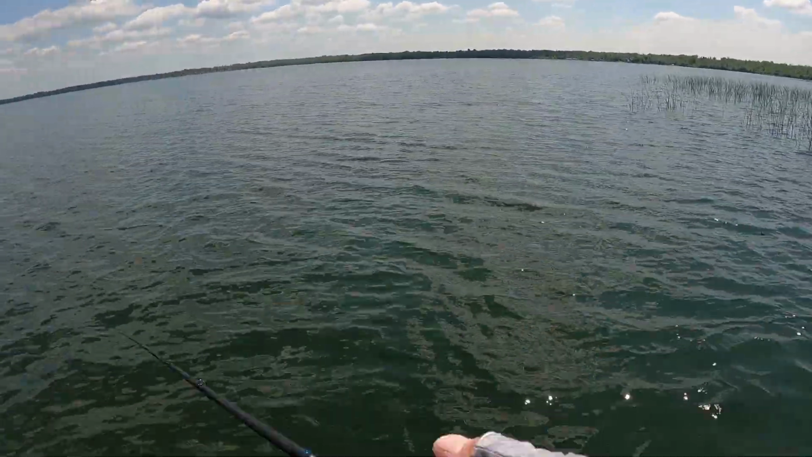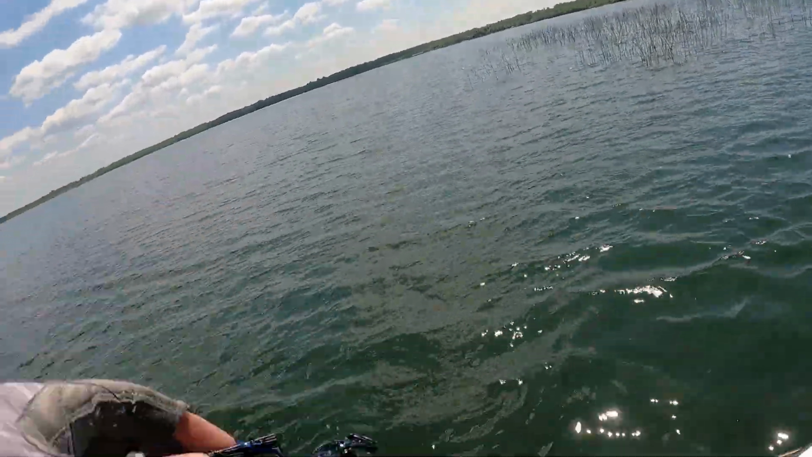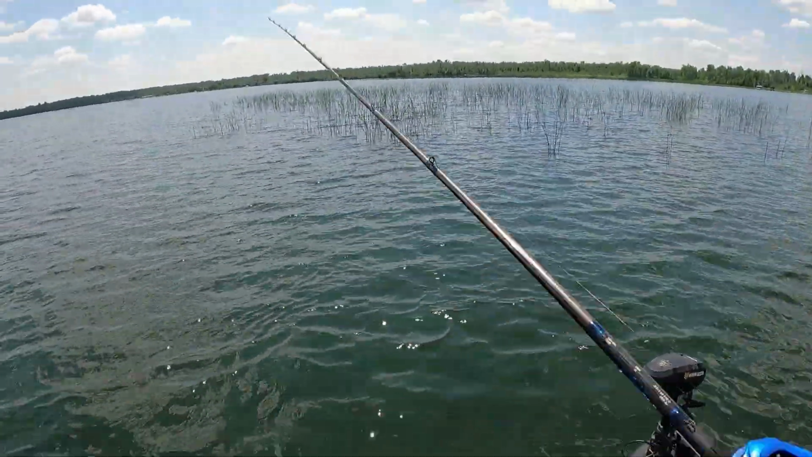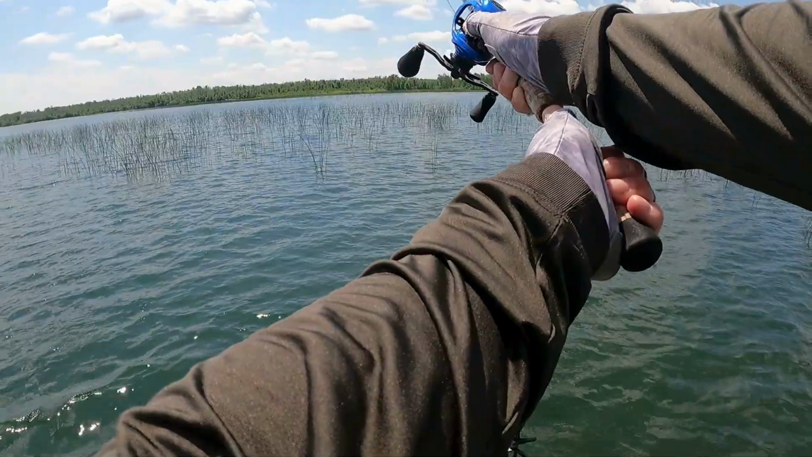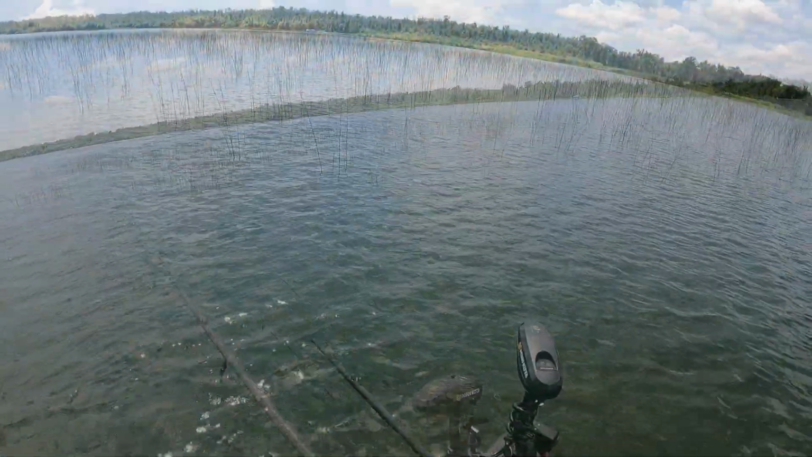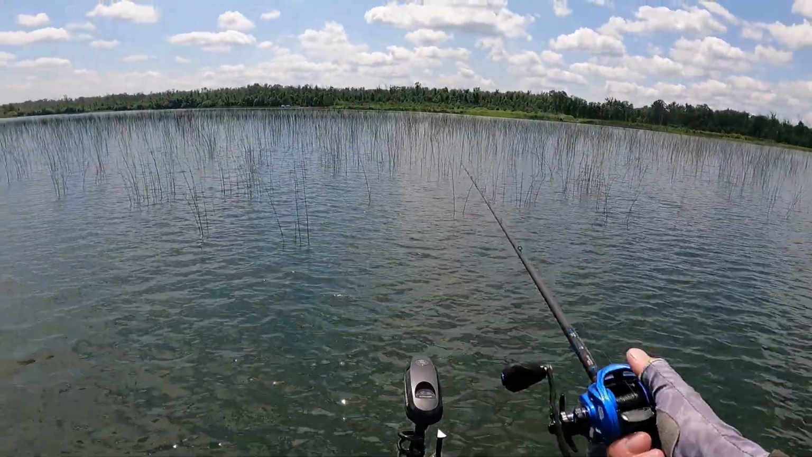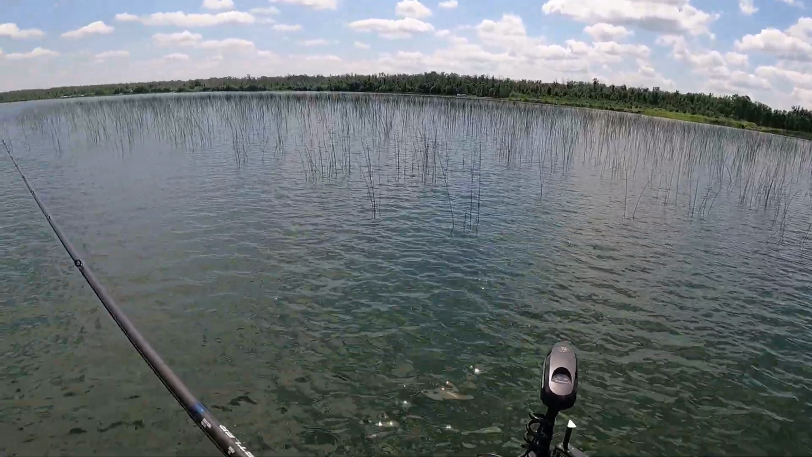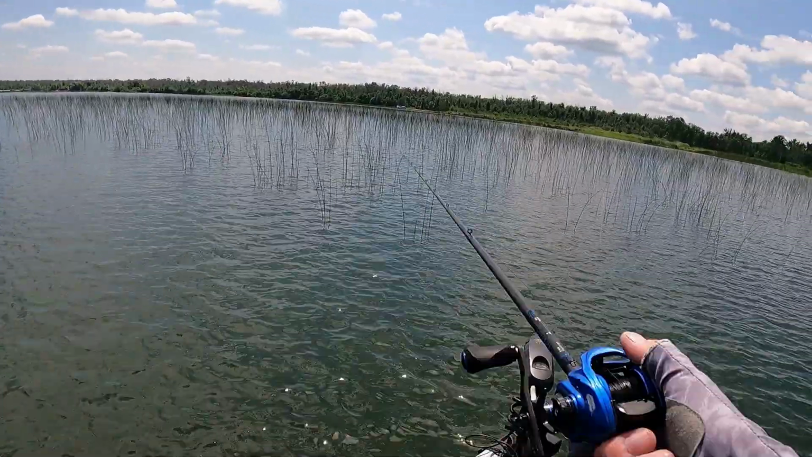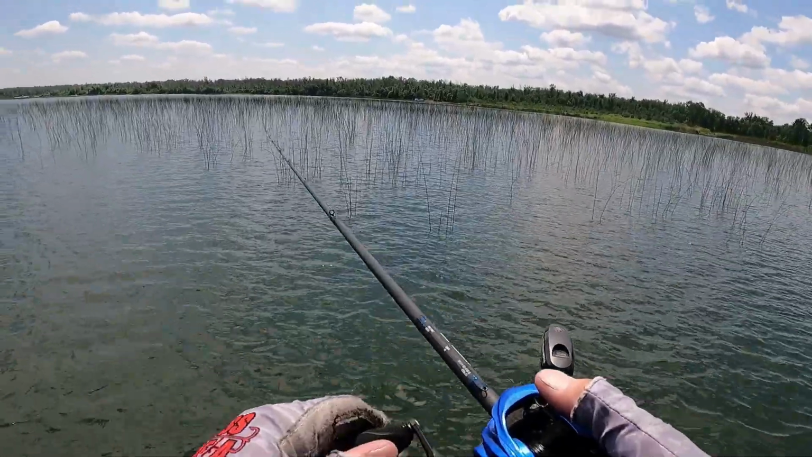There we go. Well, they do exist here. I just got a bad hook set on them. Wasn't a big one, probably about another 2-pounder. Right.